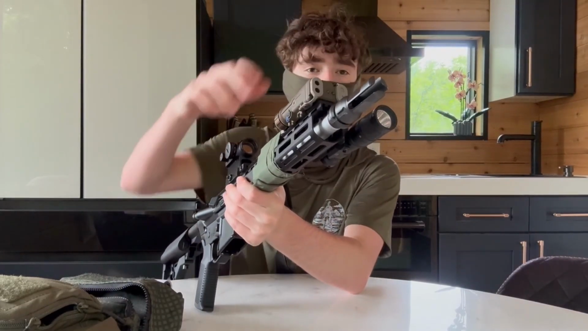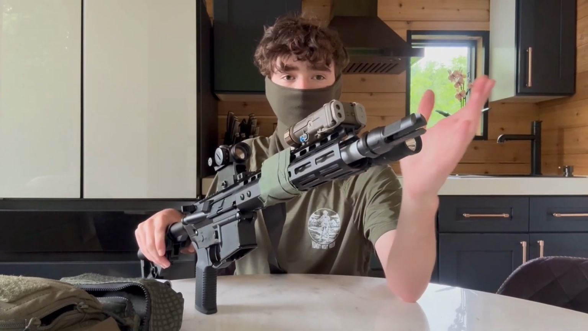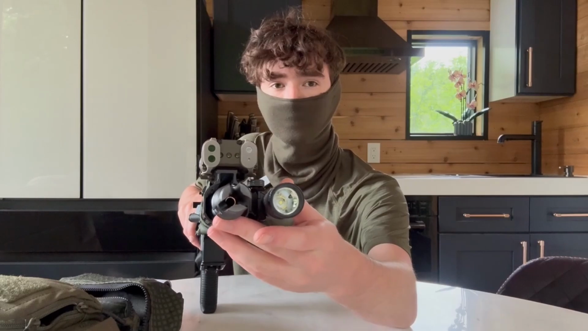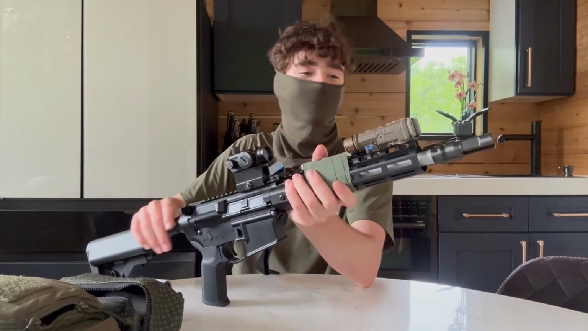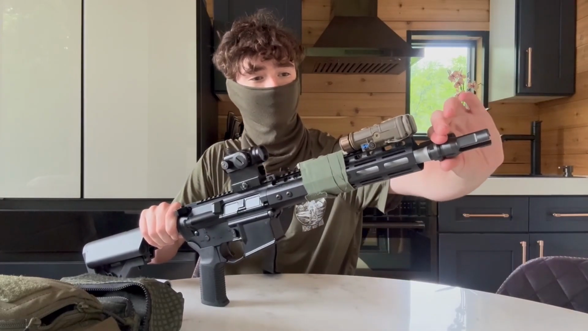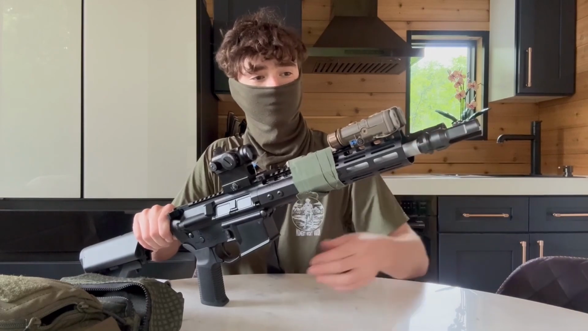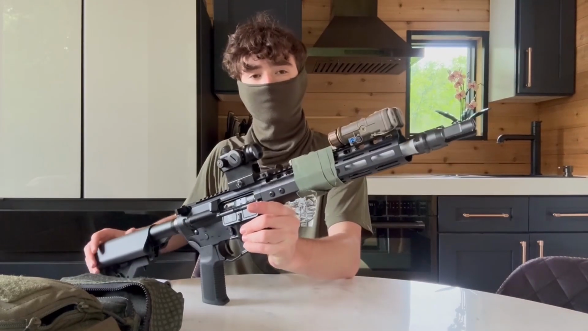So, on the front, they include both the orange and metal flash hiders or muzzle devices. This one is an airsoft Chemo 3-prong. This is not compatible with real Chemo. I tried. I don't know why I'd want to do that, but there are airsoft cans out there that will work with this if you're curious. But this is full metal. It's CNC'd. It feels really, really nice. I like it. It does have that ring.